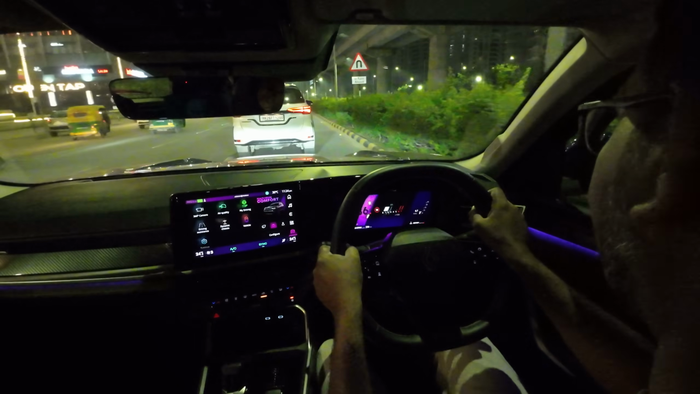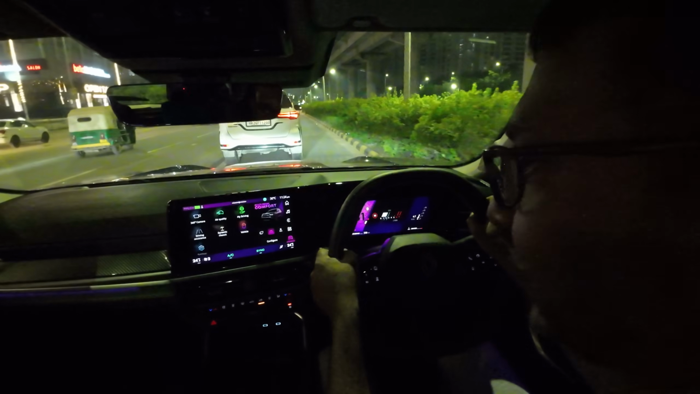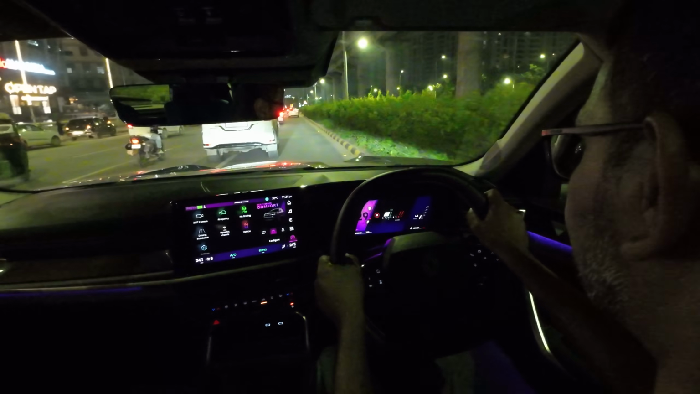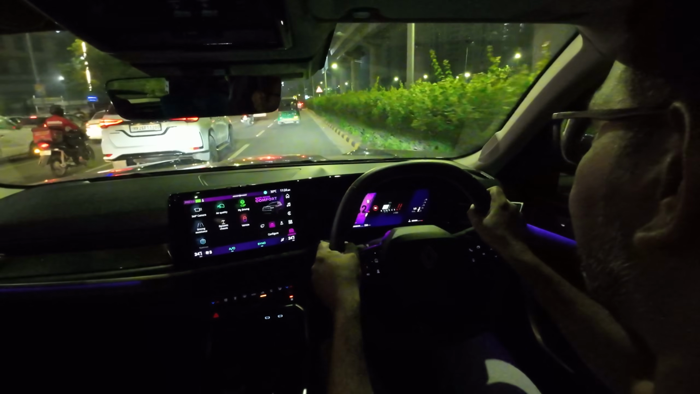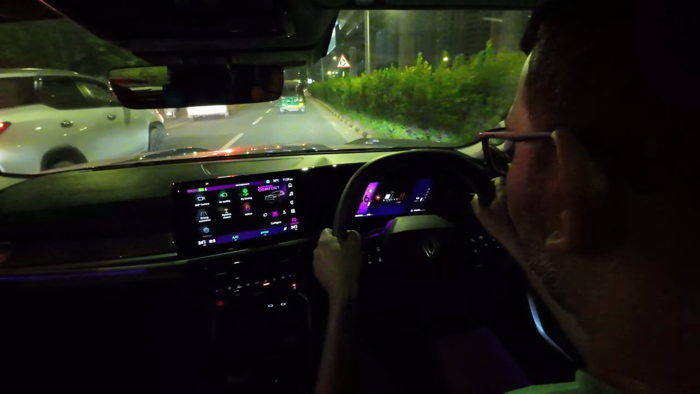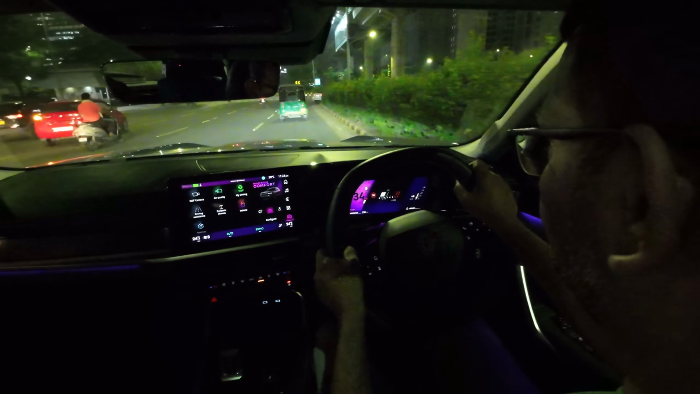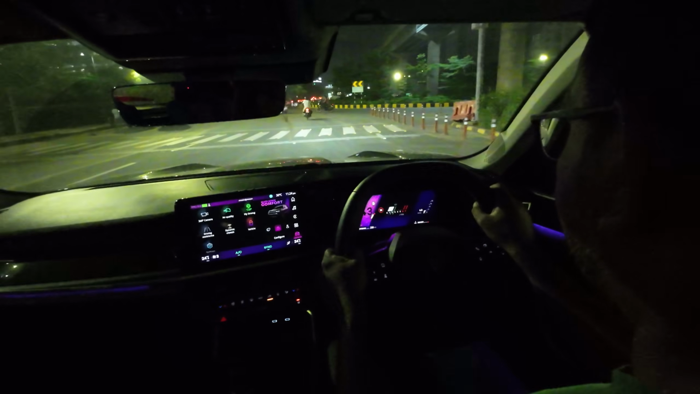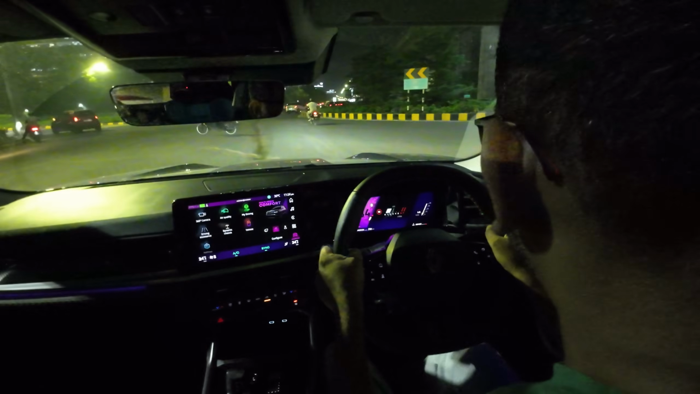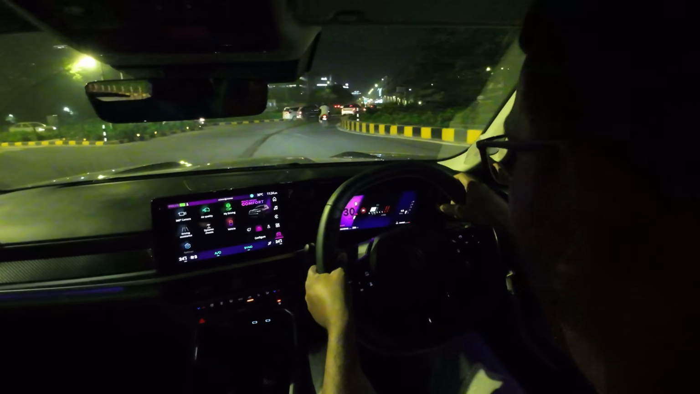This car begs you to drive it fast. Although I wish the gearbox kept the desire to go fast. It tends to switch to eco mode just immediately after your burst of acceleration, unless you keep it in manual mode. I'll explain in a bit.